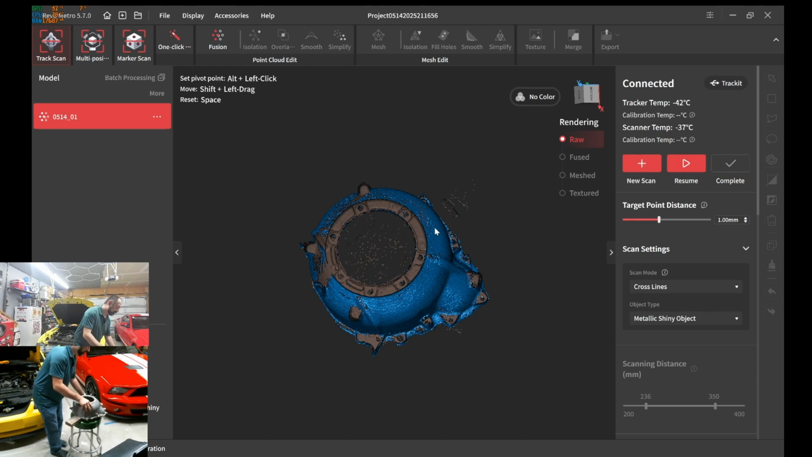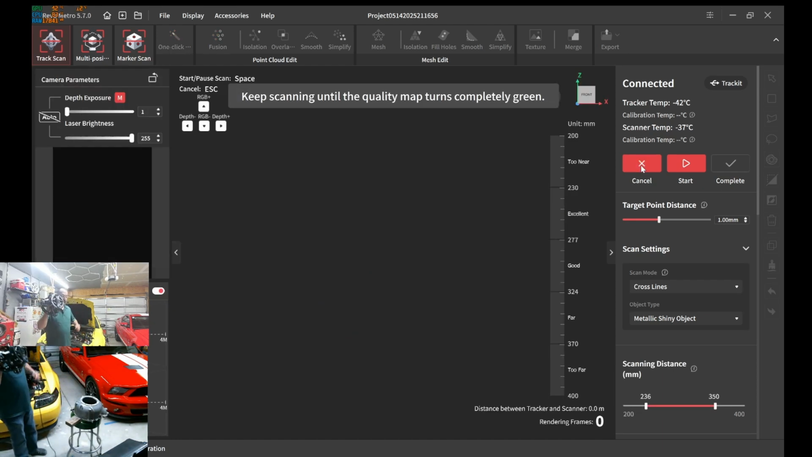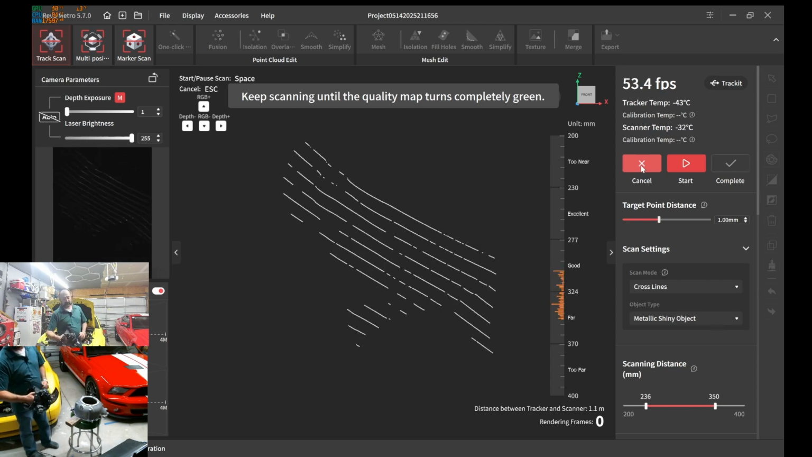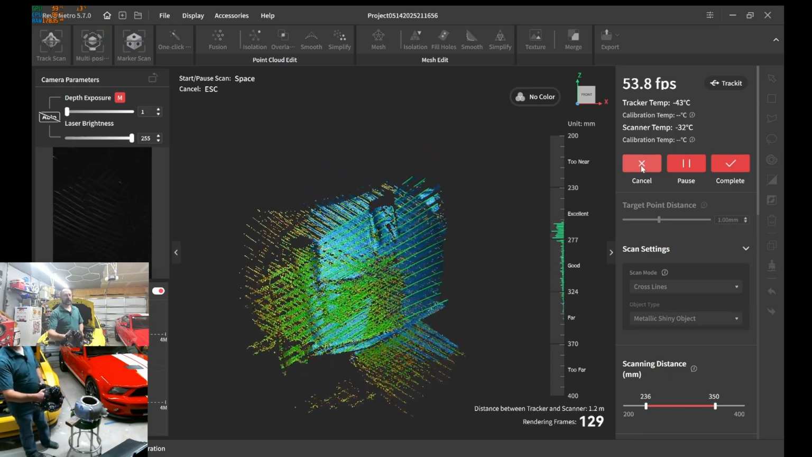I'll try to put it on a place where there's not a lot of bolt holes or anything like that. Looks like that's bridging between two bolts. It's kind of tippy topsy. Let it level off. And we're going to go ahead and create a new scan. Okay. Now, I think I'm probably going to need to move this Trackit device down just a smidge. If it loses tracking, I'll just restart and then readjust the Trackit. But I think we're okay. Let's go to town. Yeah, beautiful.